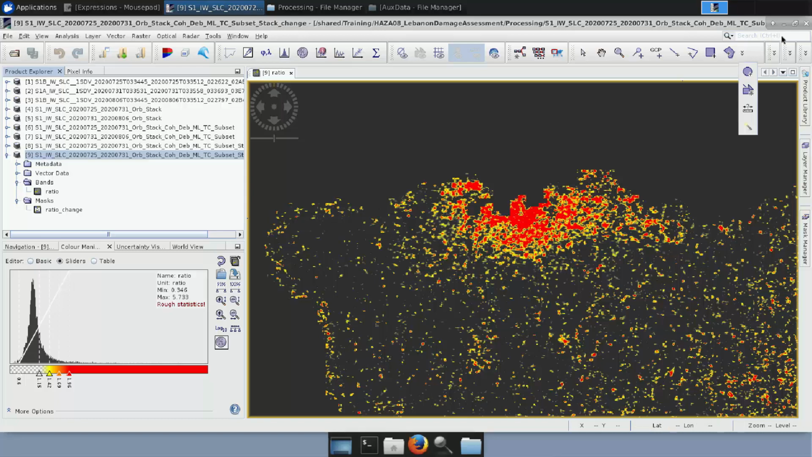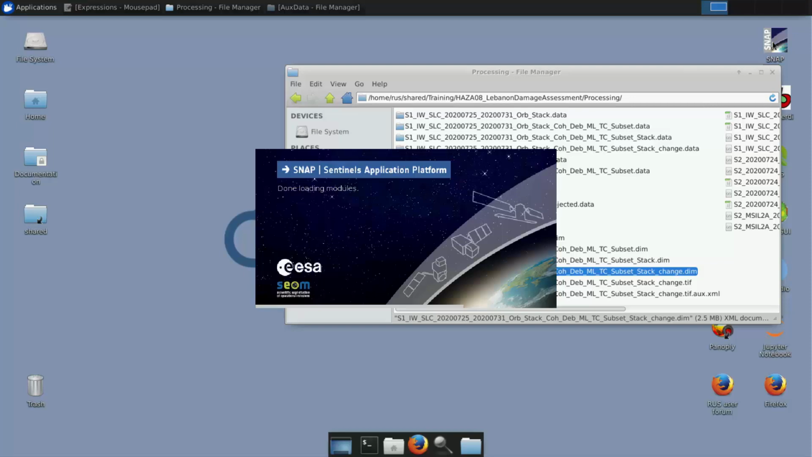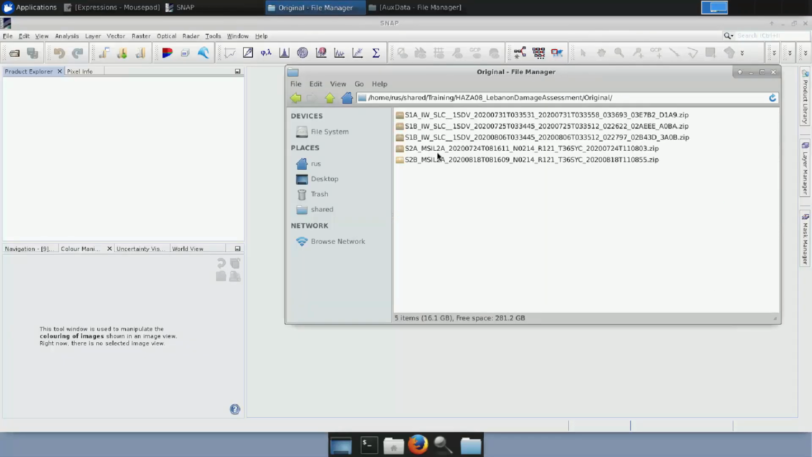Let me close Snap now and open it again. And now I will go again to the original folder and I will load the Sentinel-2 on 24th July and on 18th August 2020.